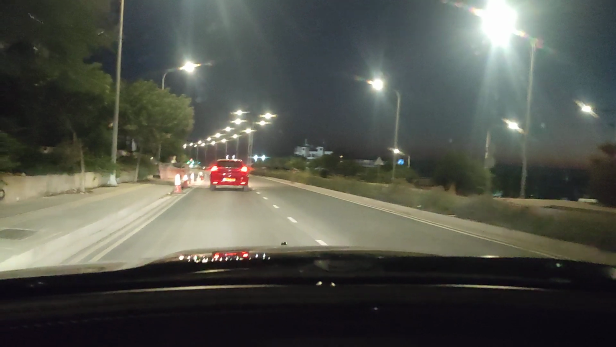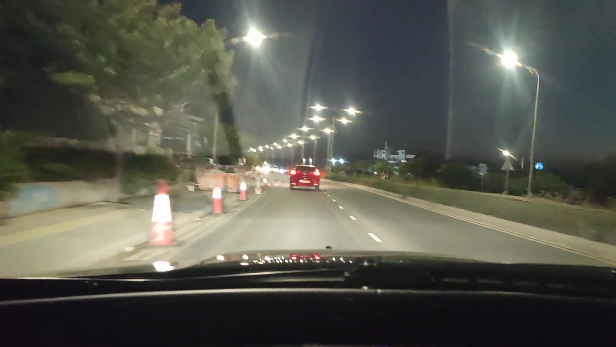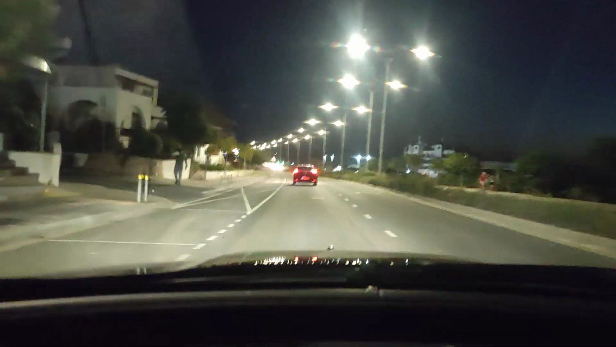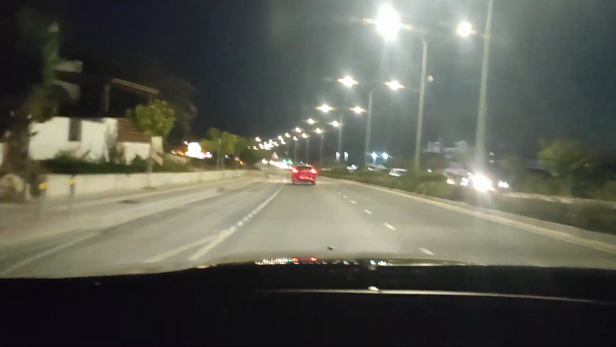If you're curious to know what the temperature is, it's a little bit chilly. It's only 19 degrees outside, terribly cold. I may have to get a cardigan or a sweater or a light jacket or two.